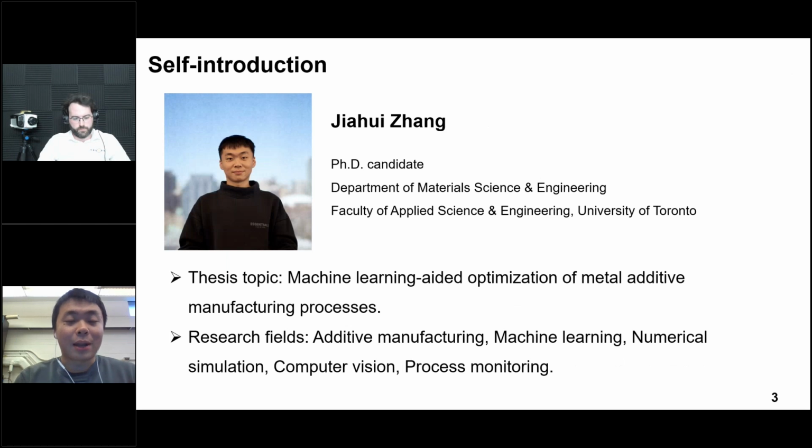After talking about our lab, I will give a brief self-introduction. My name is Jiahui Zhang, and I'm a PhD candidate also from the Department of MSE at the University of Toronto. My thesis topic is machine learning aided optimization of metal additive manufacturing process, and my research fields contain additive manufacturing, machine learning, numerical simulation, computer vision, and obviously process monitoring.